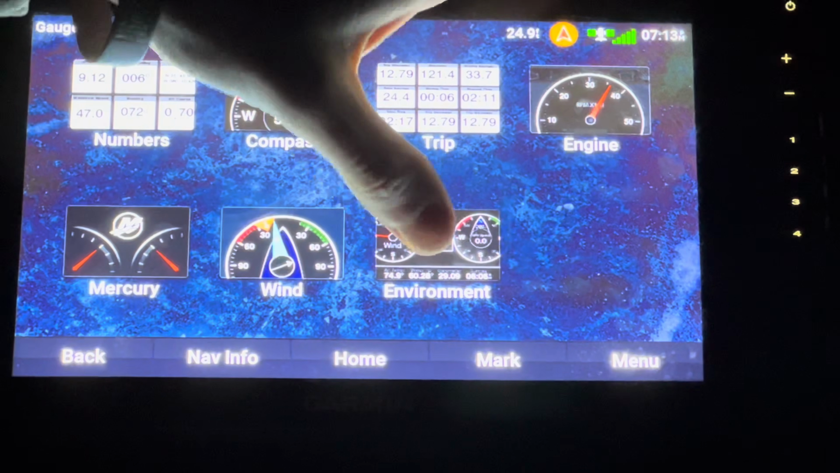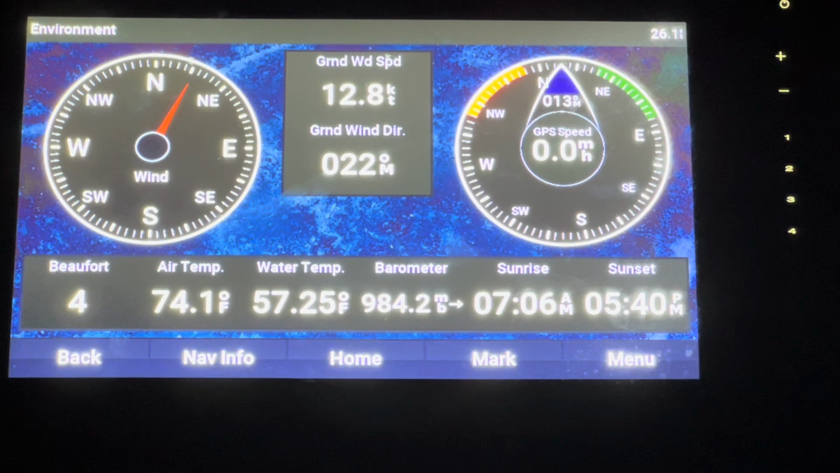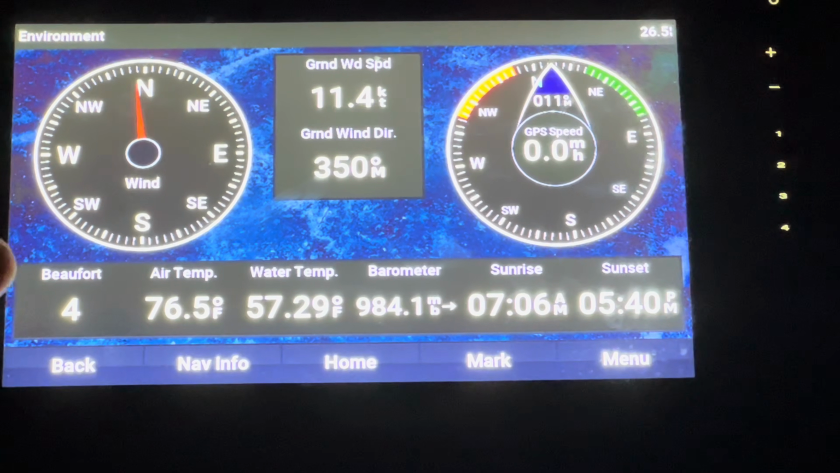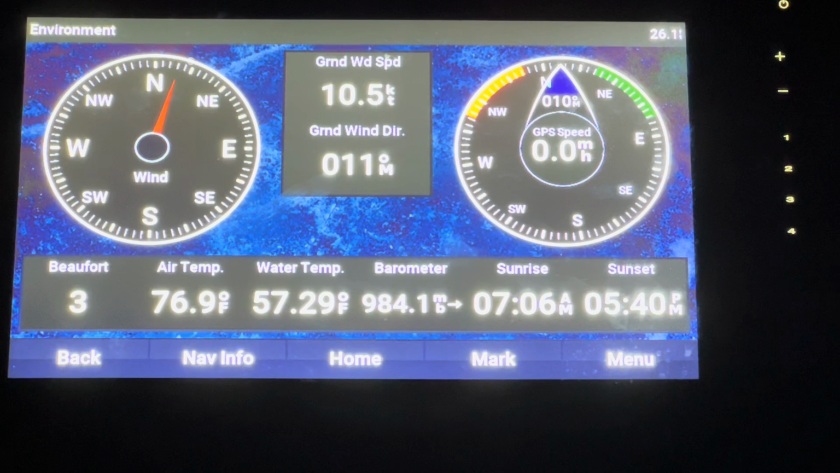And then environment. So this is just a general one. Wind, and then your GPS location, compass, all those different things. Air temp. This is just kind of a general information tab here of all the different things that you could use. I definitely want to get into this a little bit more on this side of the fish finder. I think this is pretty cool stuff here.